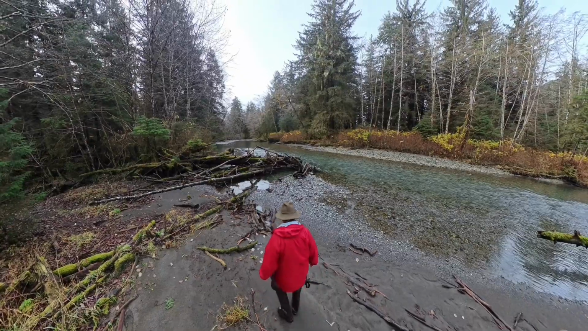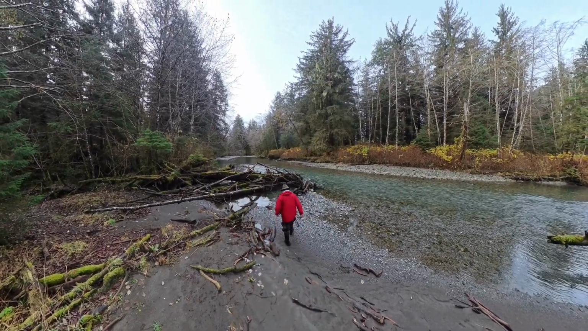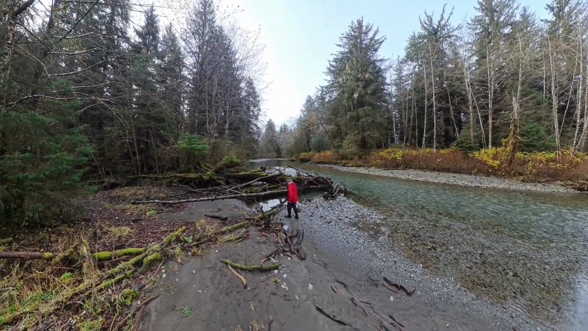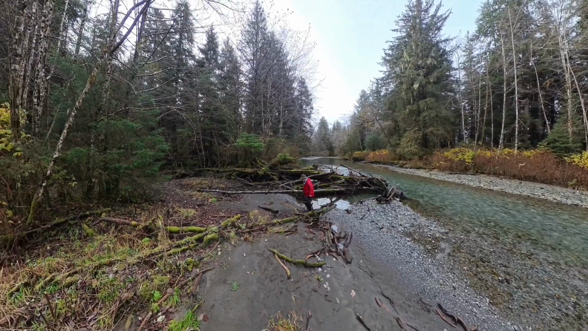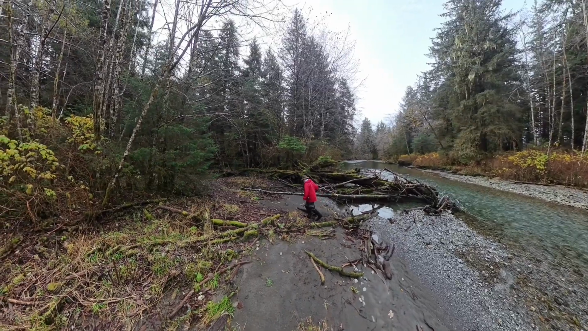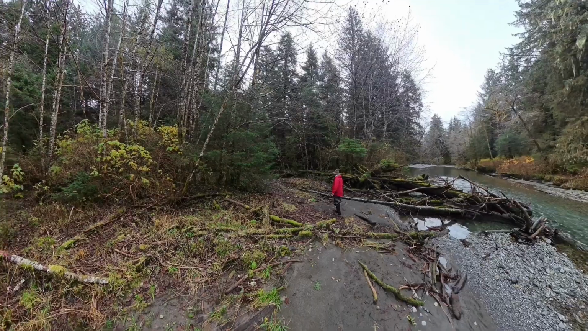I walked around this area quite a while, looked around, and just was not seeing the game tracks I had seen here earlier. Couple sets of bear tracks. That one big bear and then a smaller bear. And a few deer tracks, but other than that, there's nothing.